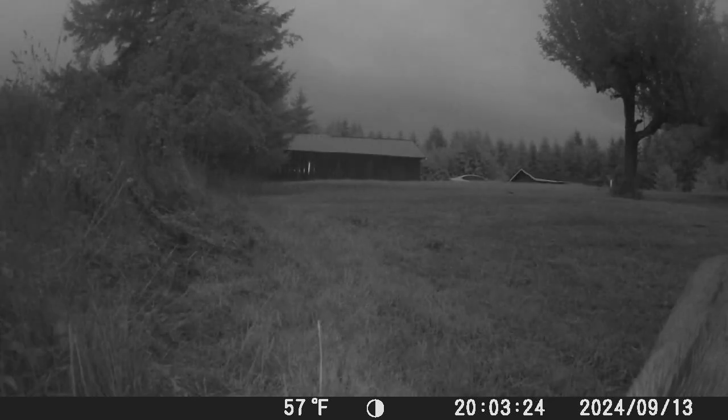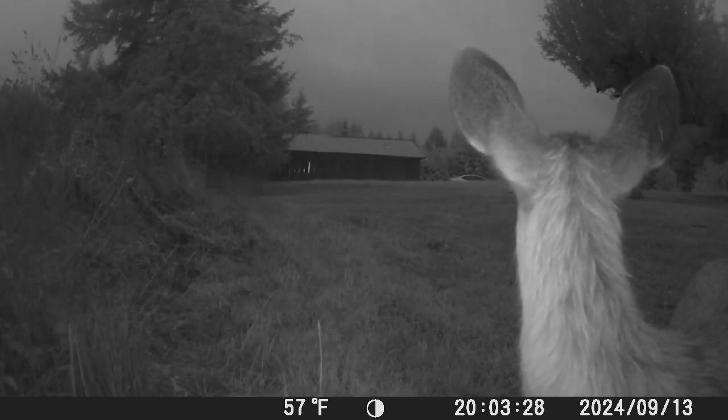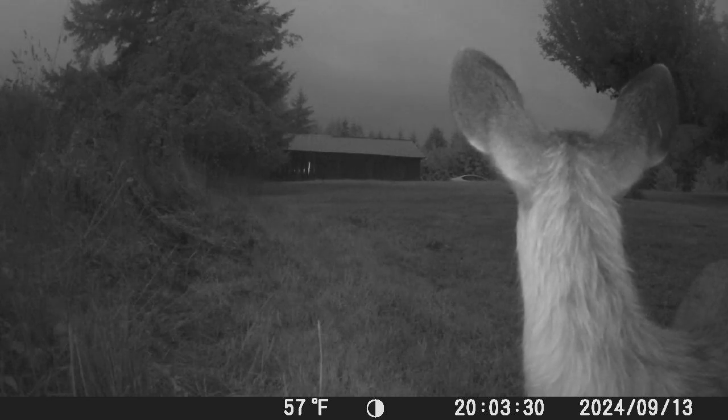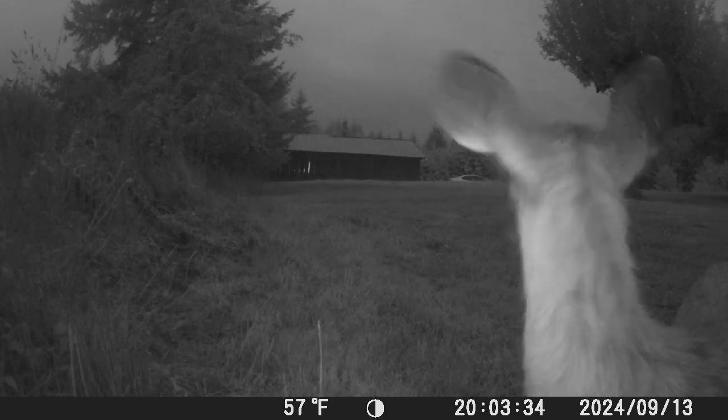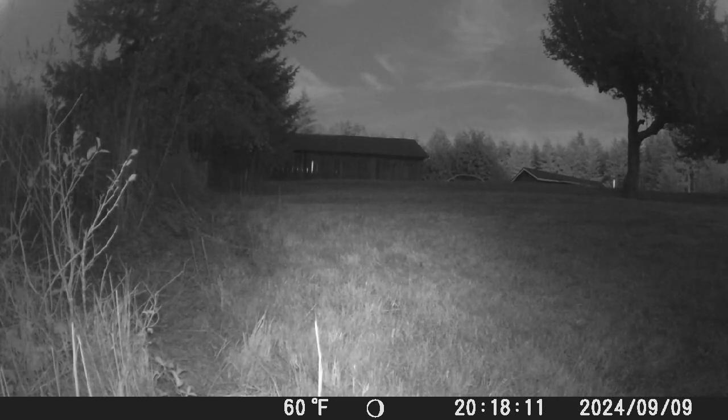Oh, somebody's moving. Radar ears are up. Oh, he's out. Look at the cool skyline too. When I did have that camera down there, I caught some really cool skyline shots, which was kind of neat. So we'll go to the... Oh, hey. I didn't think we were going to catch any movement there, but...